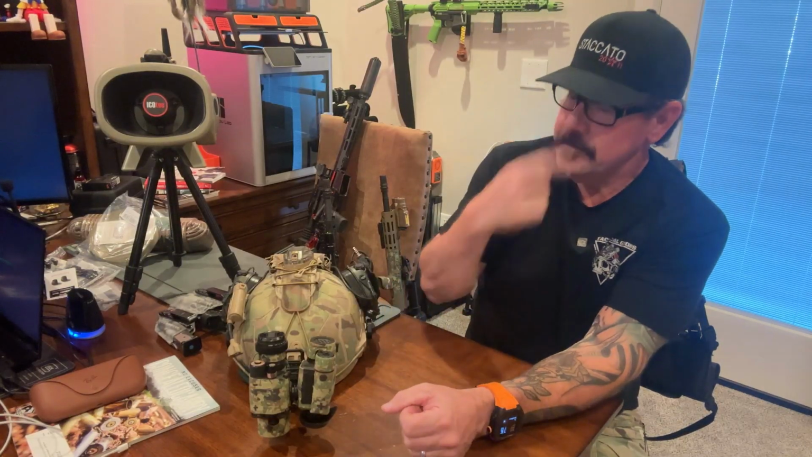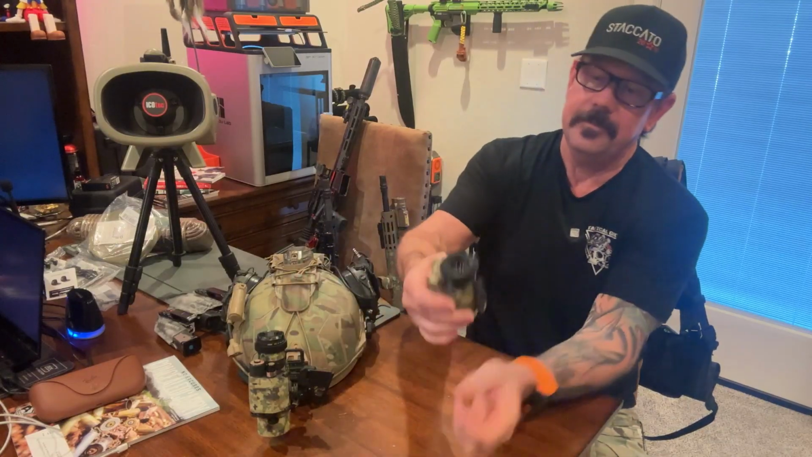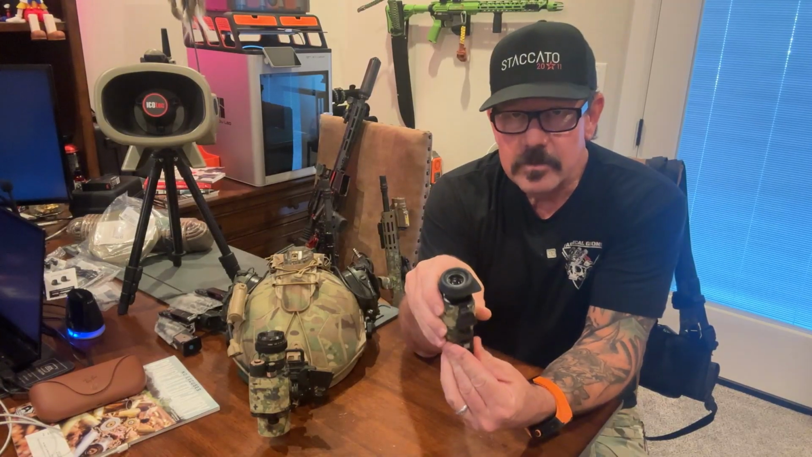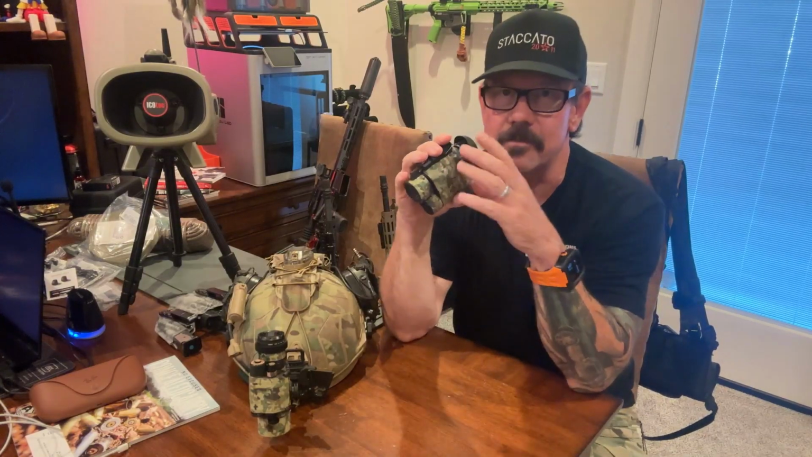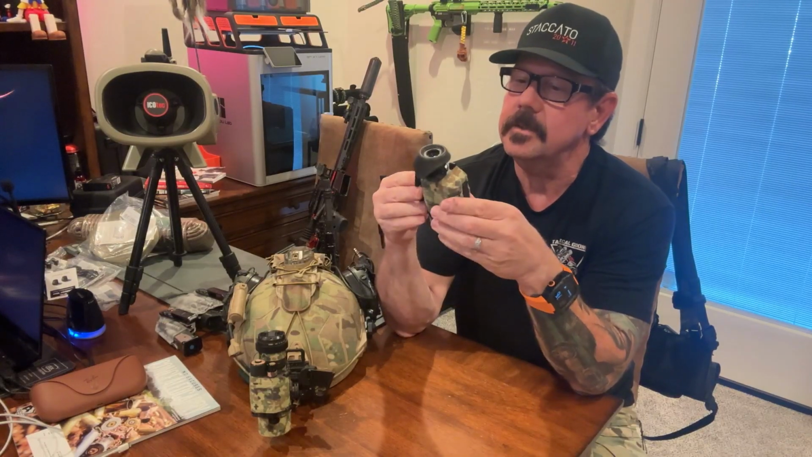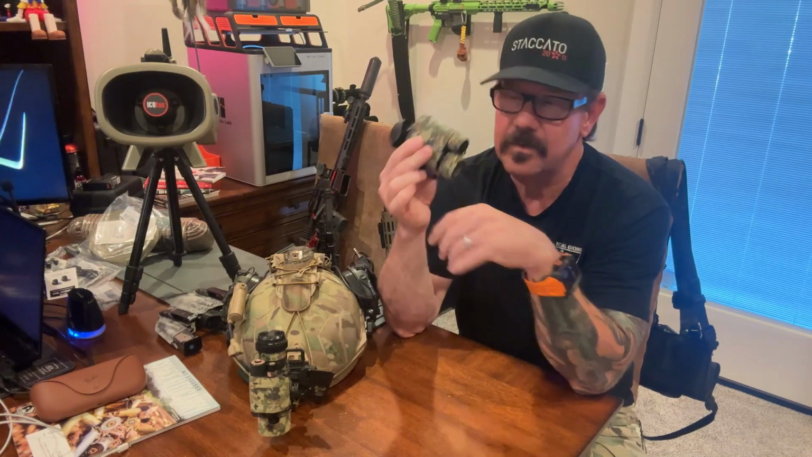I really like it. So last but not least is the little guy. So this again is my Jerry YM 2.0. It is a 640 by 512. I think it is the same field of view. Maybe a little bit less, because when I look through this, it looks smaller on the screen than what I see on the Hydra and the Thermite. So again, I think this one's probably about $3,600 for this little guy here.